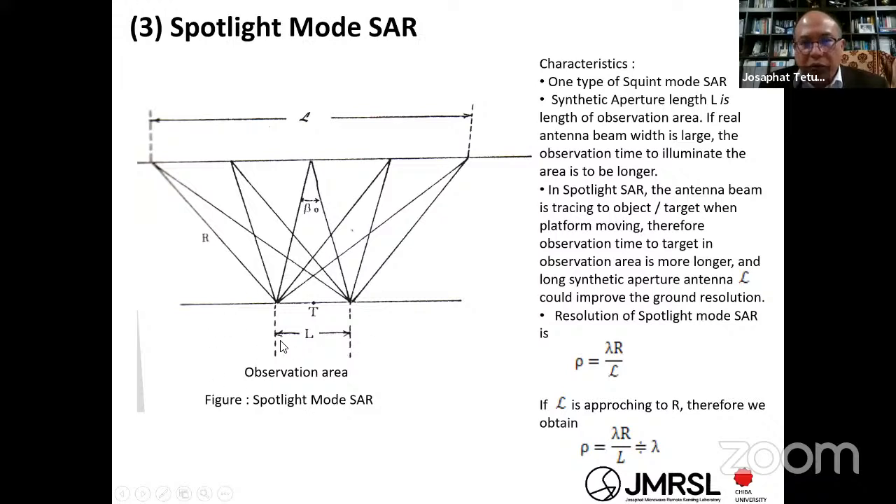If you observe the same place, you can increase the signal to noise ratio, and you can get more information than the strip map or scan mode. It means you can realize an image with a resolution almost the same as the wavelength.